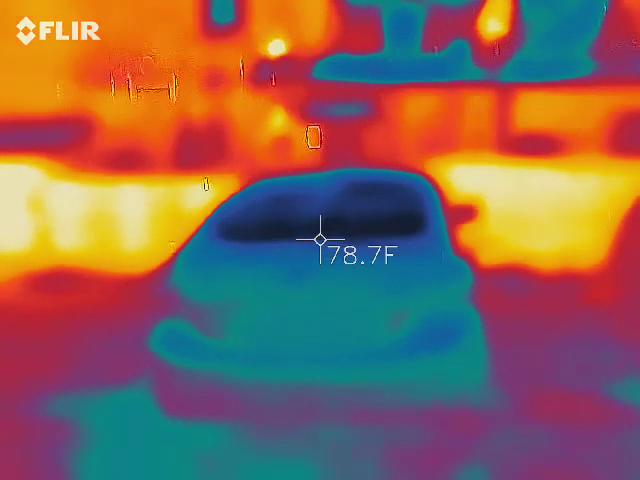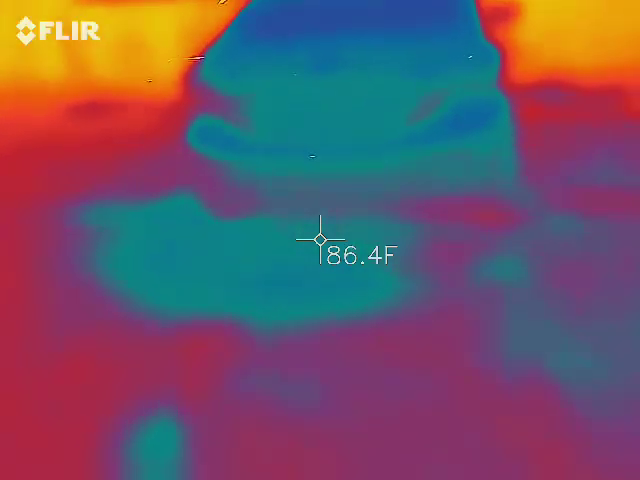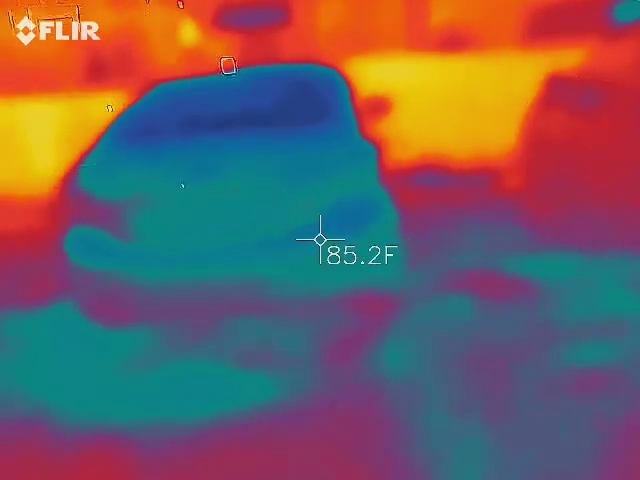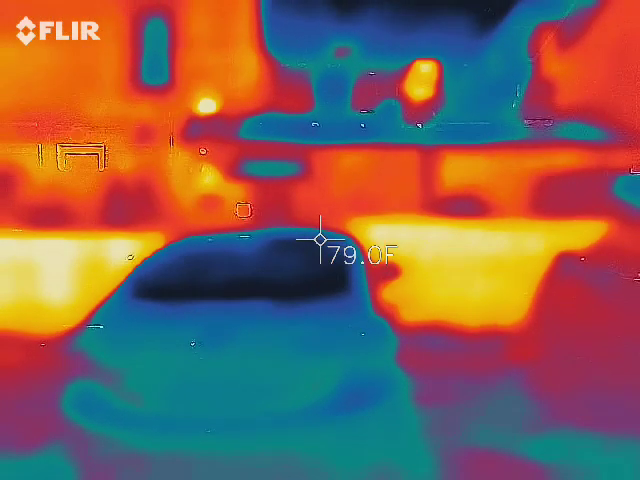Test the light. You hold it up like this, where you can see the light and your EMF. So if it's in line with that, normally it pulses the same way the light does.